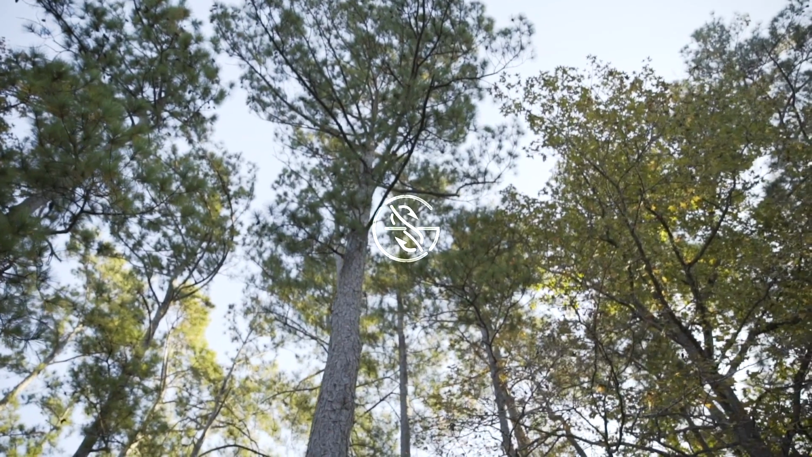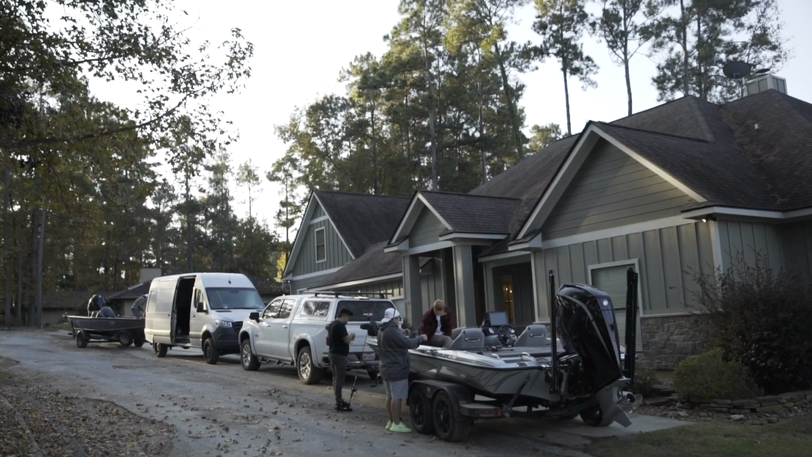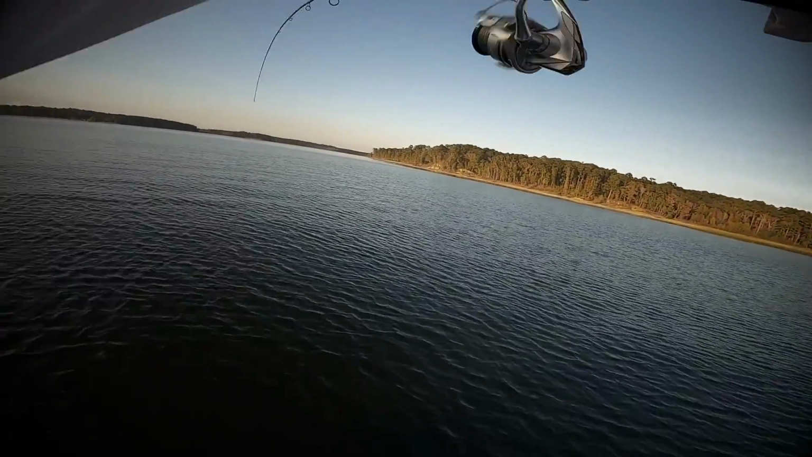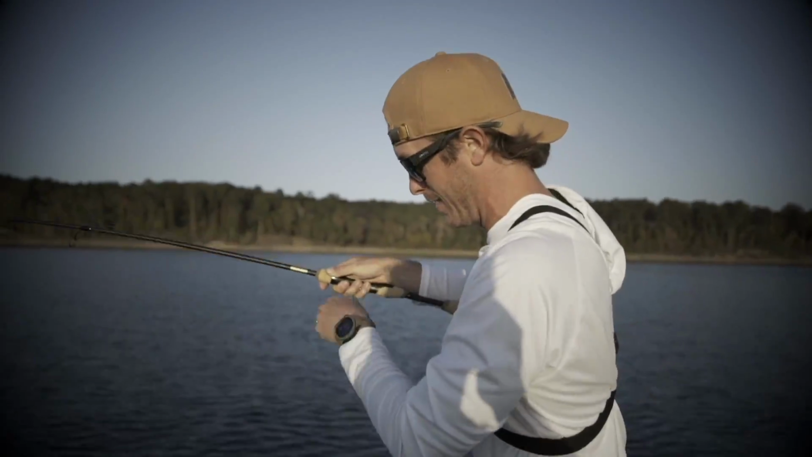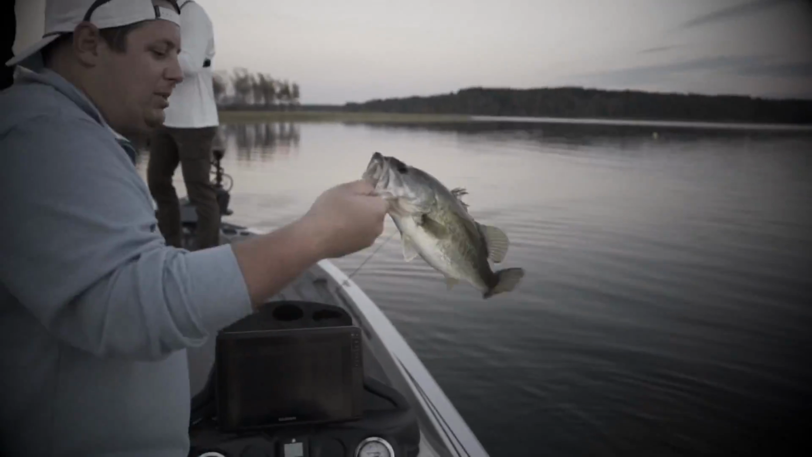What's happening, y'all? Welcome back. This is going to be our first full day on Sam Rayburn Reservoir. So we got a little taste yesterday of what the lake's like, kind of where some fish are sitting, different areas. We found a little bit of a shallow bite in the evening.